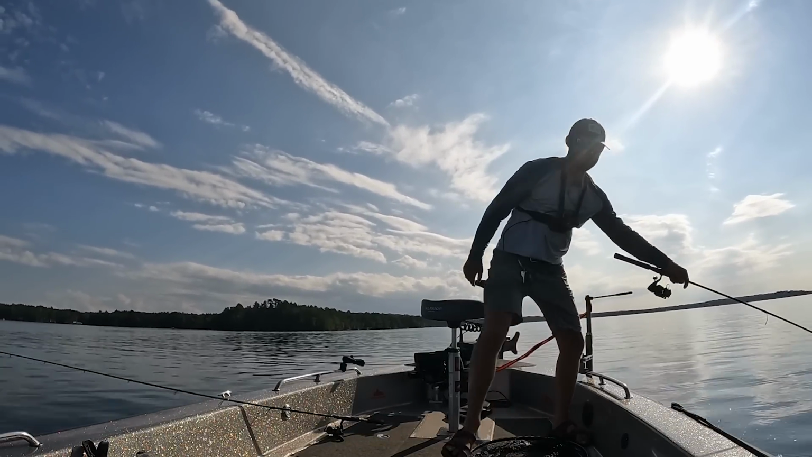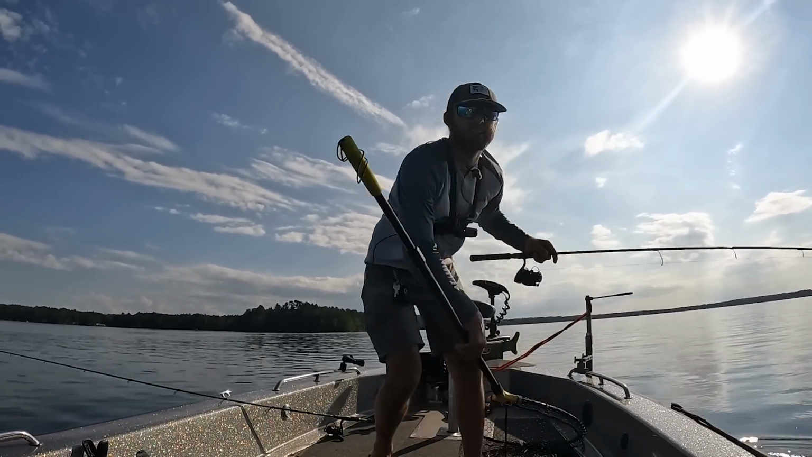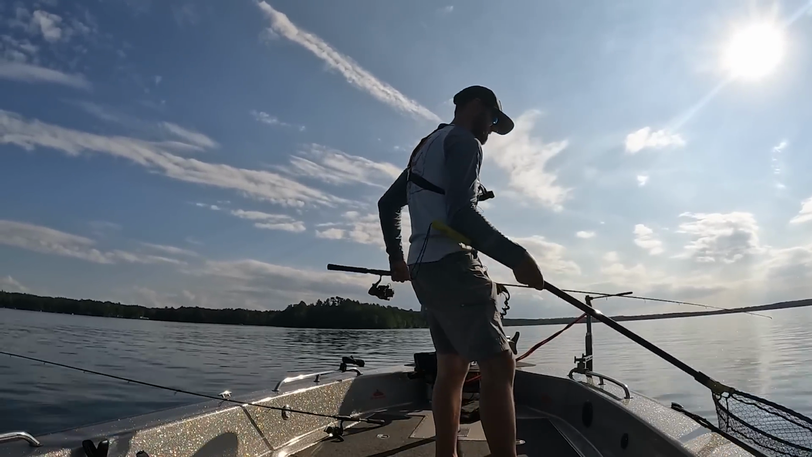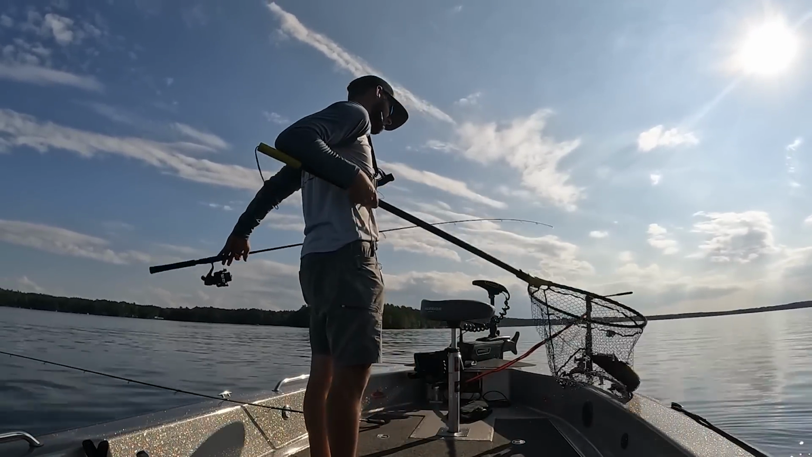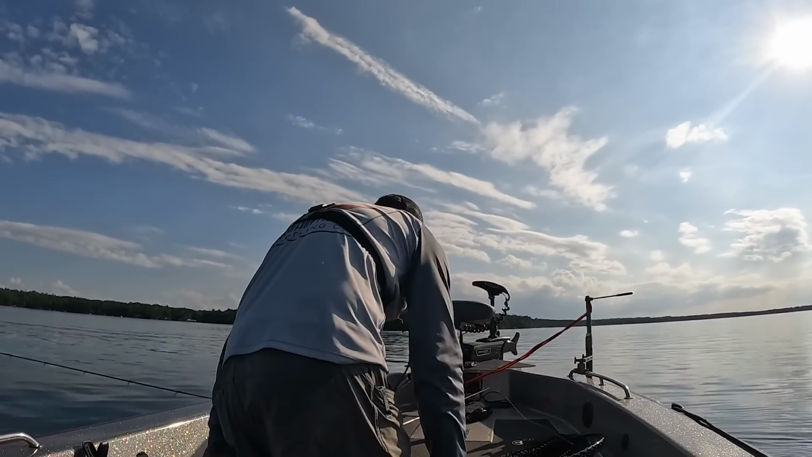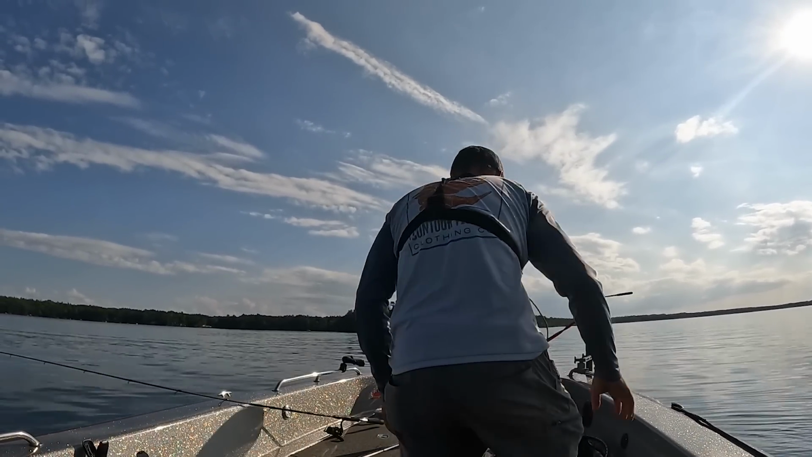I mean, we are having a ball out here, that is for sure. Hopefully that thing's rolling. There we go, man. We're definitely in a little area that's got them now, huh? There's no doubt about that. This is the smallest one of the day, and he's probably a 23 incher, I'd say.